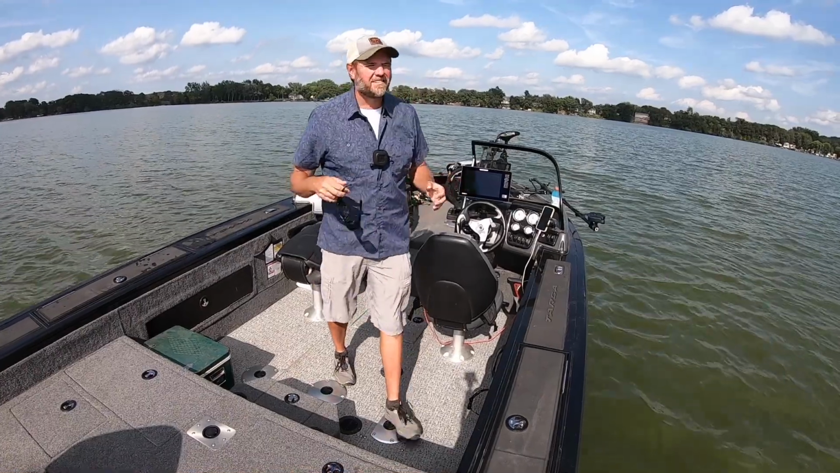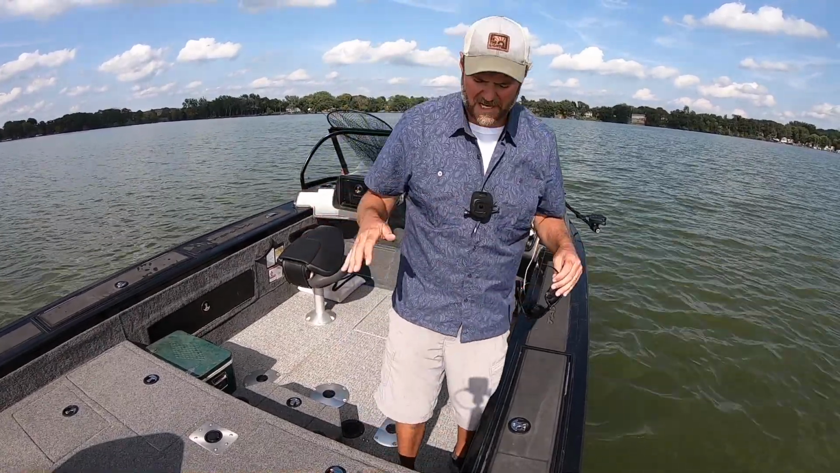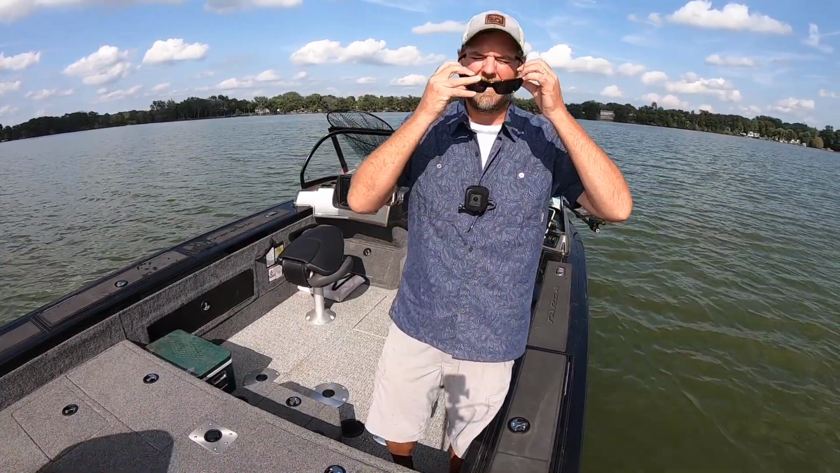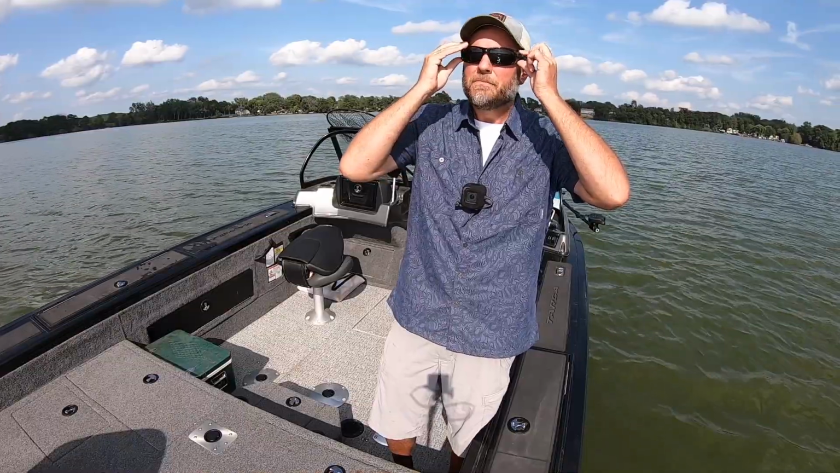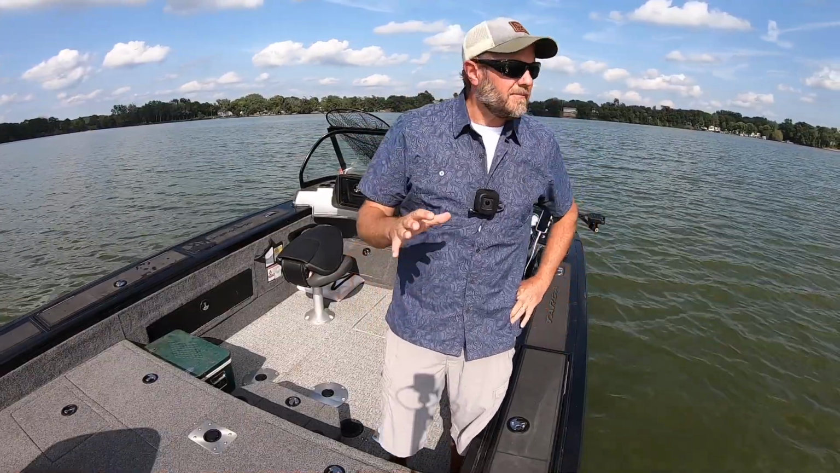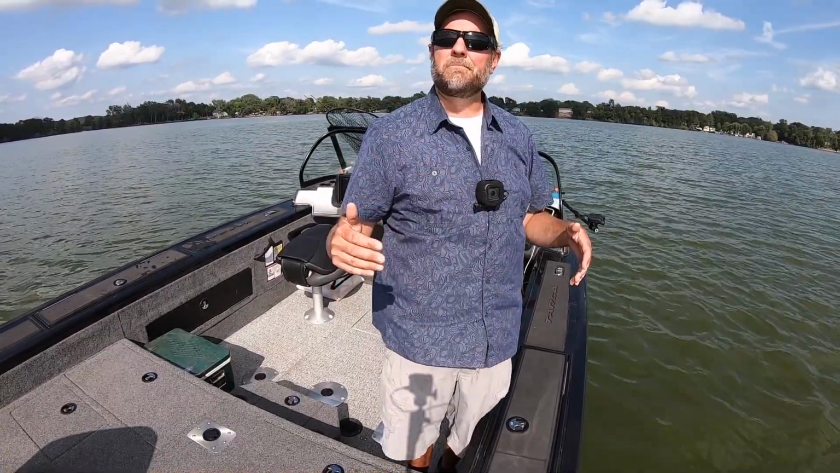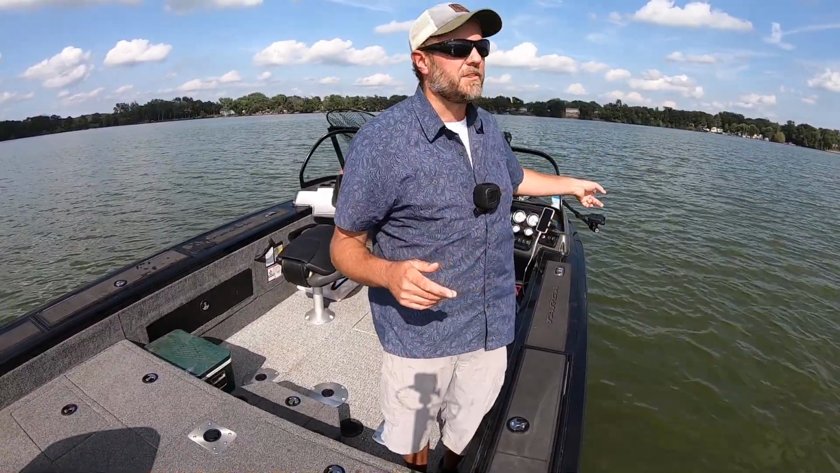All right, we're just sitting basically in the basin of this lake right now, which is about 35 feet. So it's a relatively shallow lake, pretty featureless. Like I said, I'm in the basin, and I'm going to go in shallow. There's kind of a point over here, and we're just going to scan it with the MEGA Live 2.